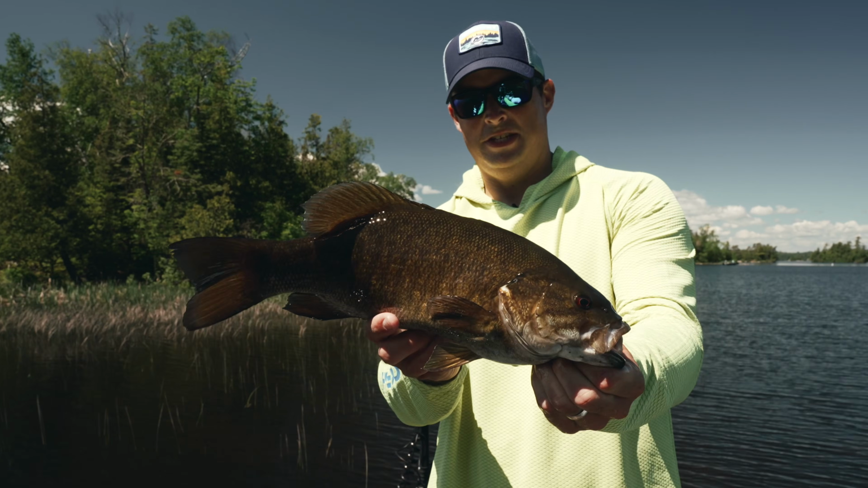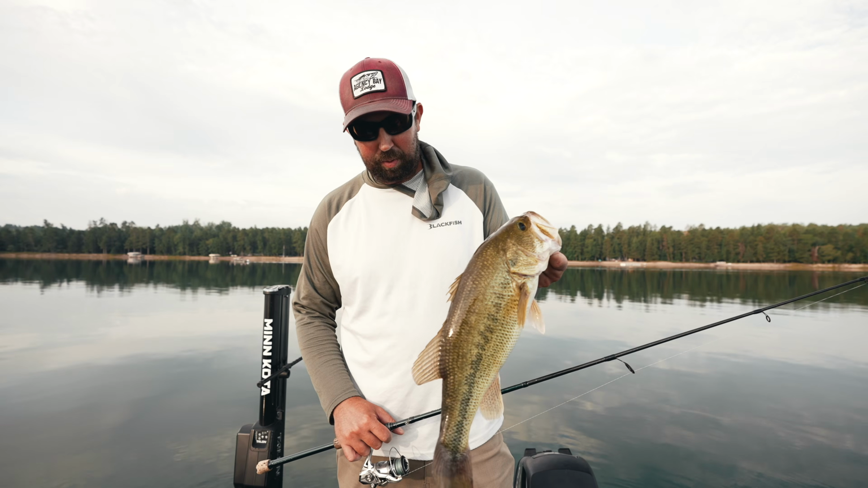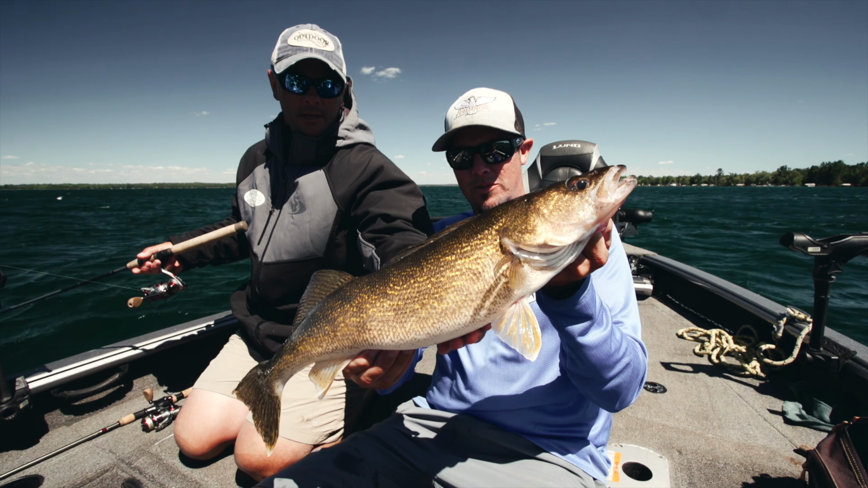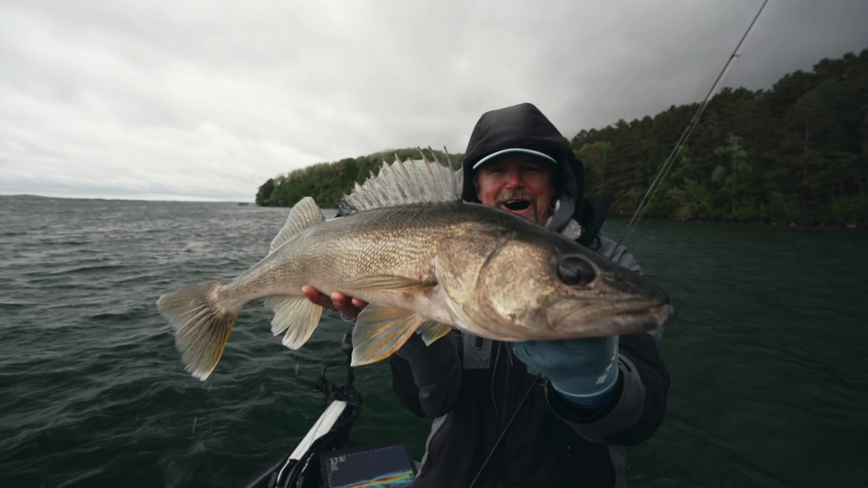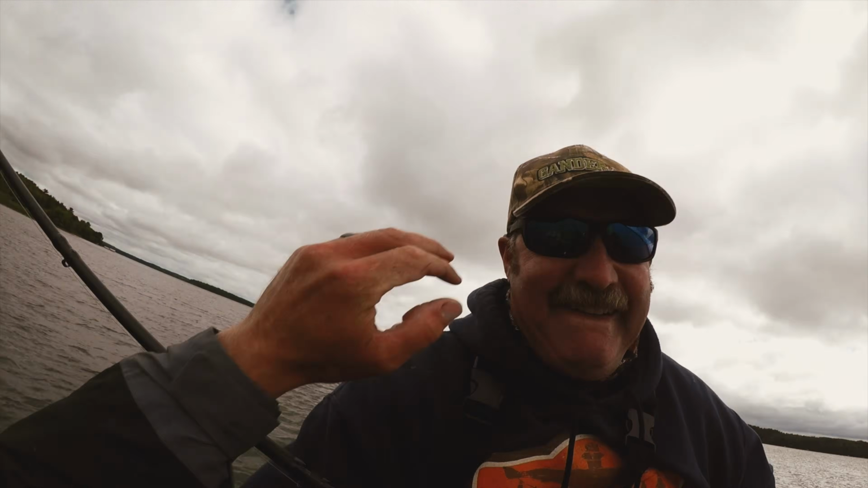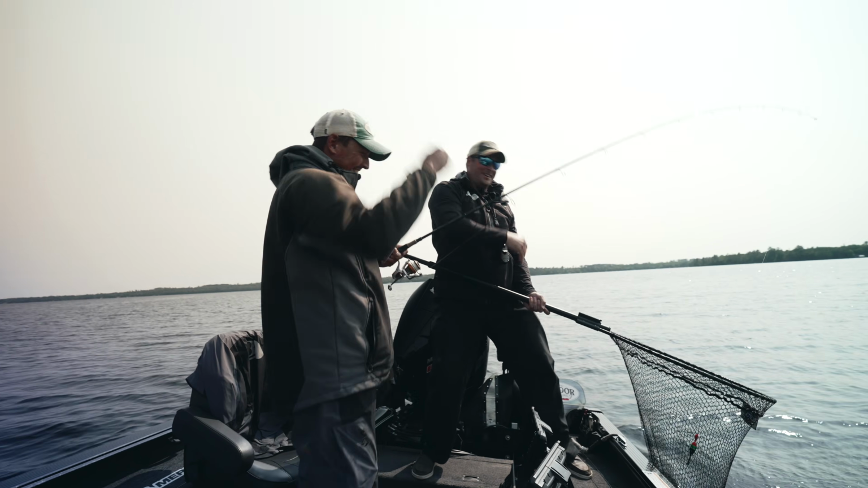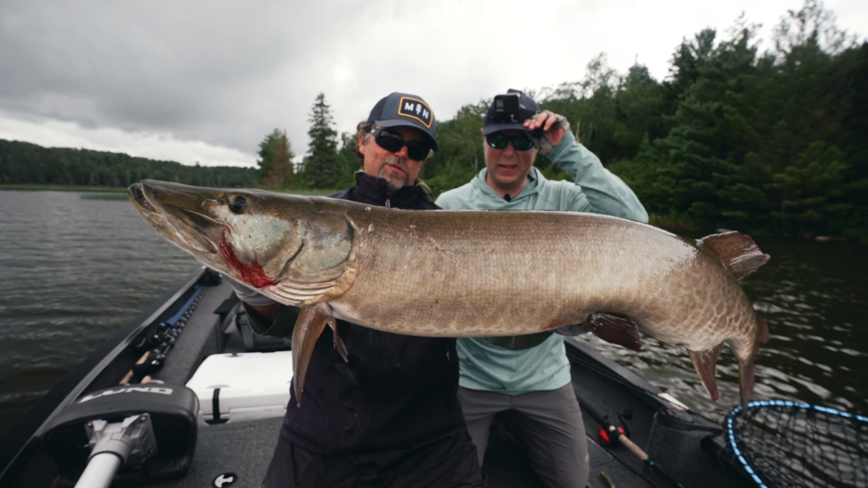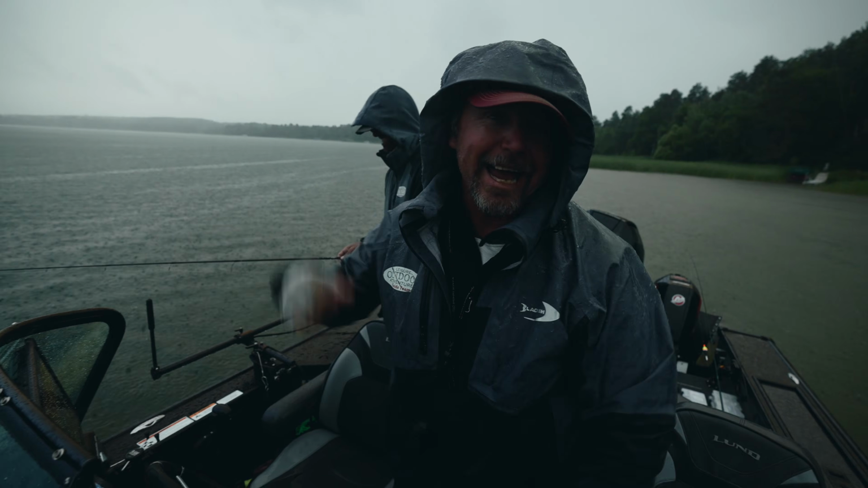There we go. First nice fish of the day. There we go. Big walleye. Look at that beautiful fish. That's awesome. You want to go catch a big one? Oh, what a beautiful old warrior. Yeah, beautiful. Heavy too. That was 37. 8 minutes to go.